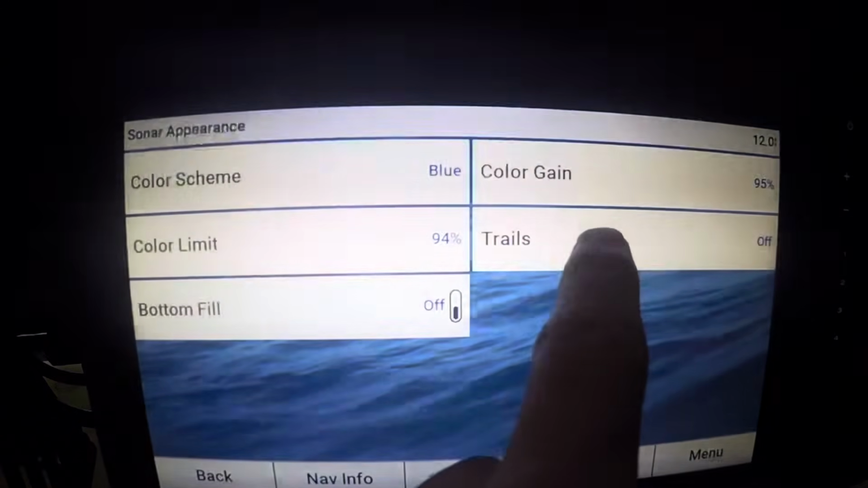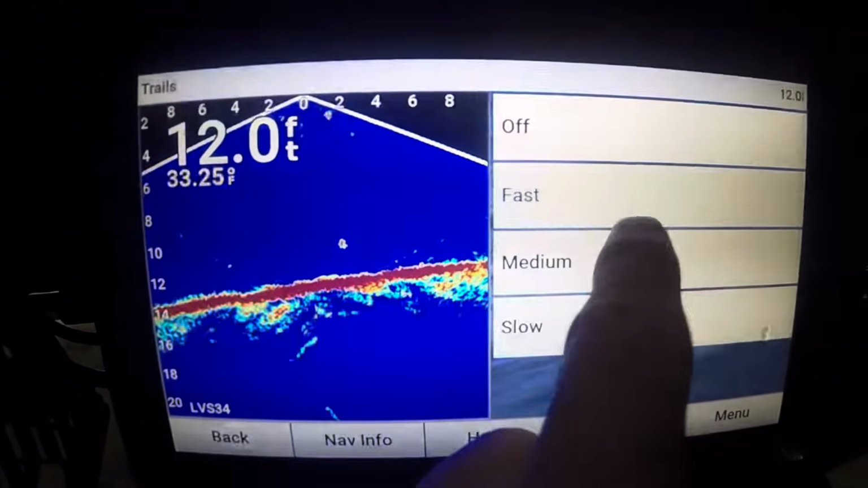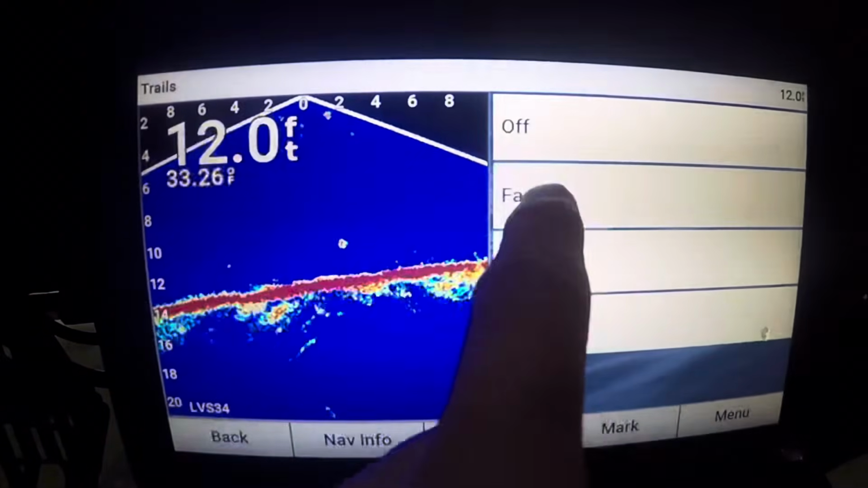You can also have these trails, which I have off. You can pick your speed and stuff.